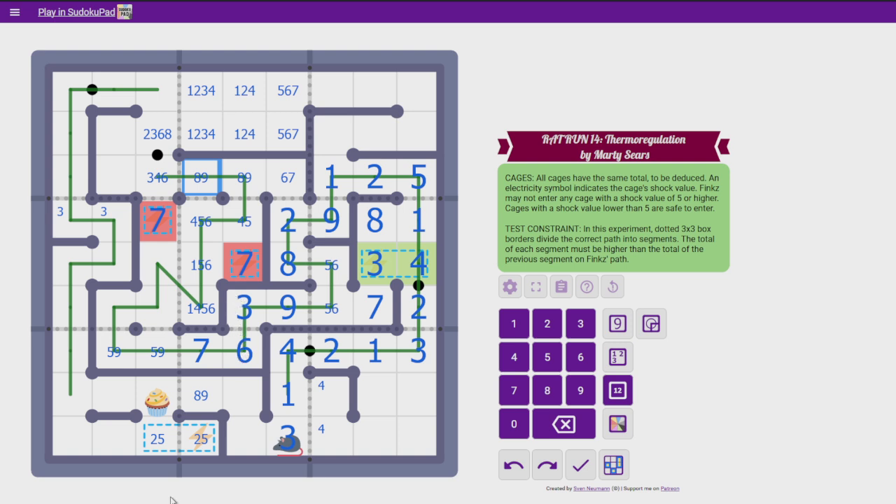Let's see. What are ways of making 15? Well, question. Can there be a 1 in there? Because if there was, the other 2 would have to add to 14. Couldn't be a 1, 5, 9. No, it could. Those would be 1, 5, and that would be a 9.